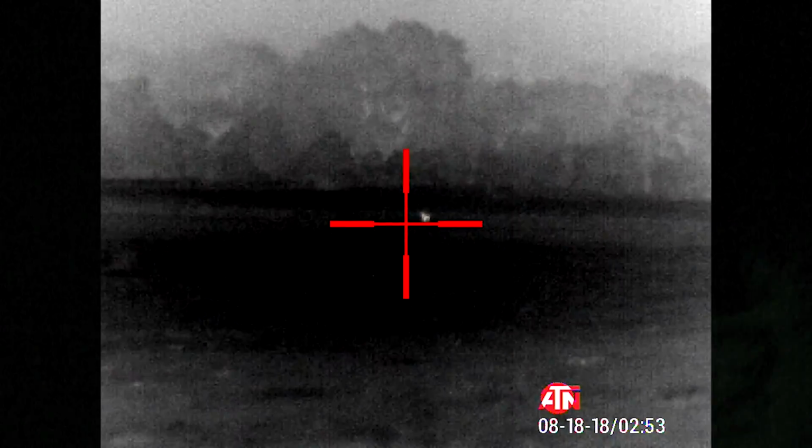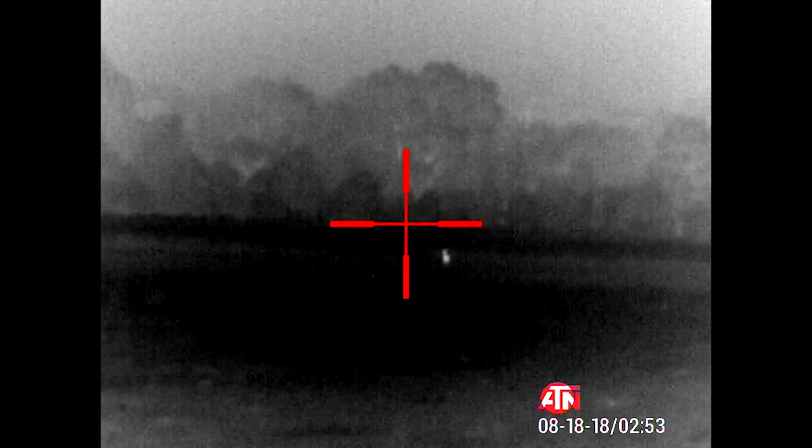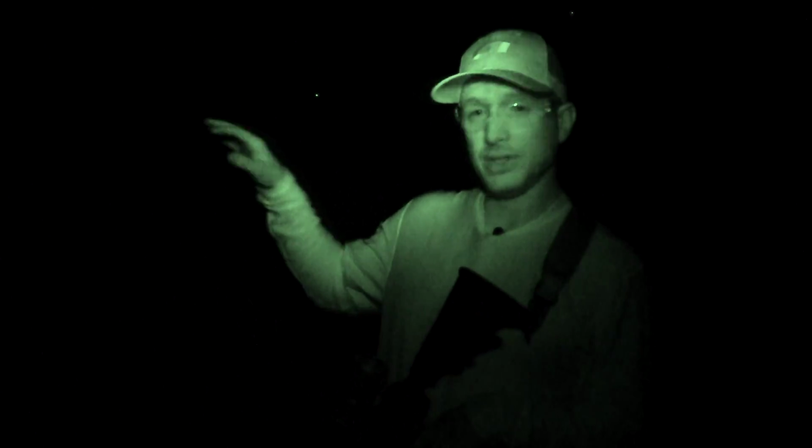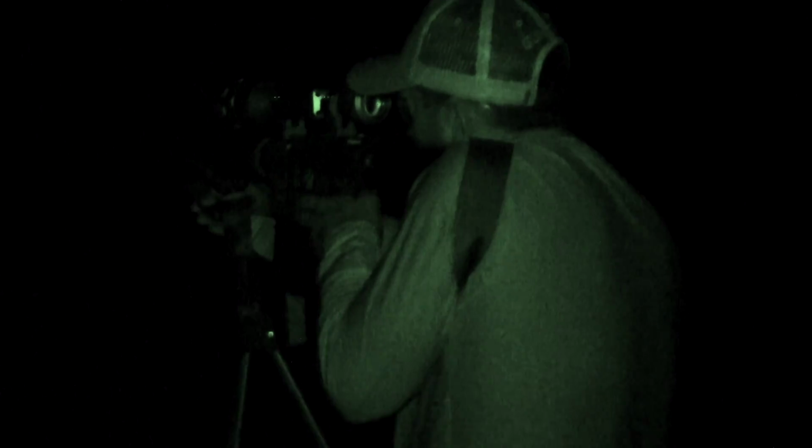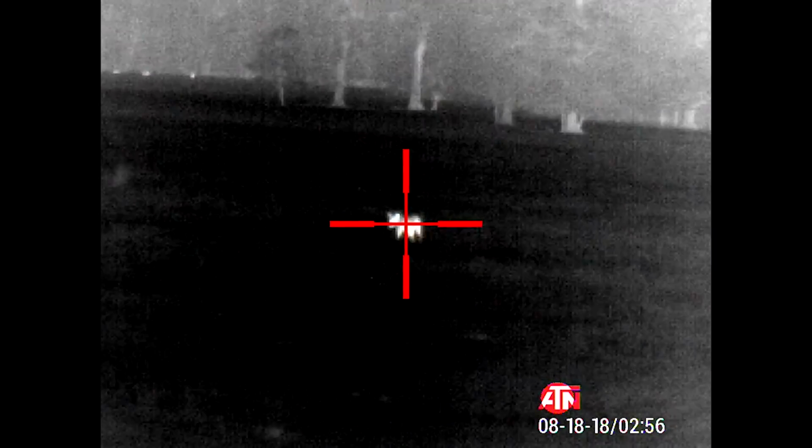We've only seen a few, and they have not stuck around. But we got into this field and we saw several coyotes, and we said, you know what? Let's go after them. There's a dog right out there. We set up the coyote call. We're all on sticks, and we saw this coyote probably about 300 yards out. He's coming straight to us.